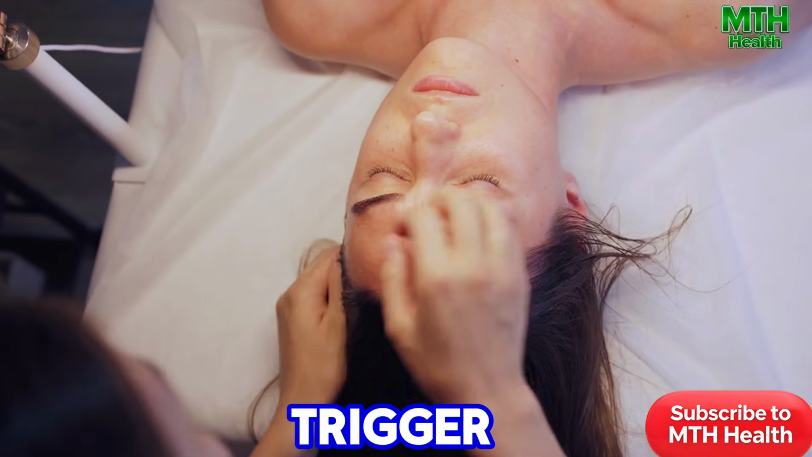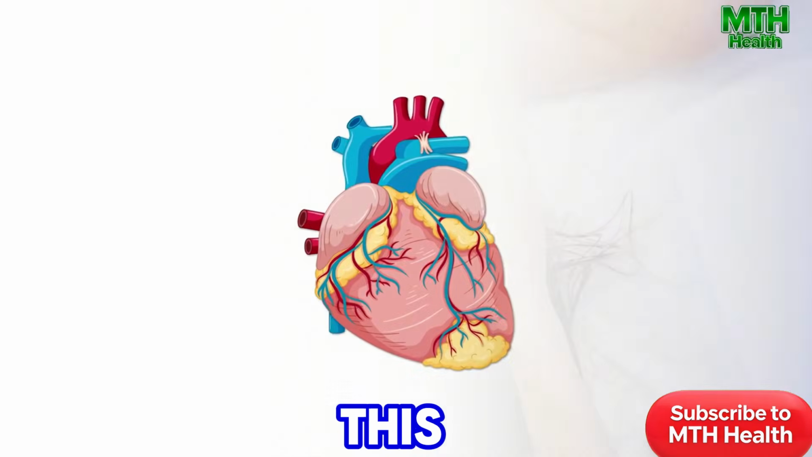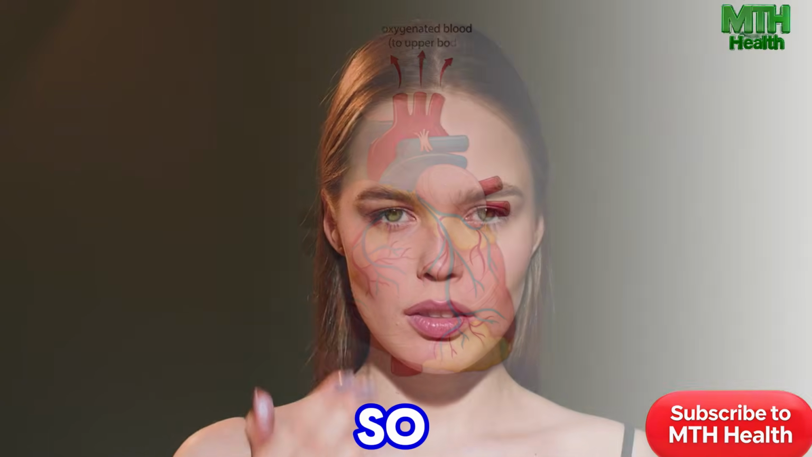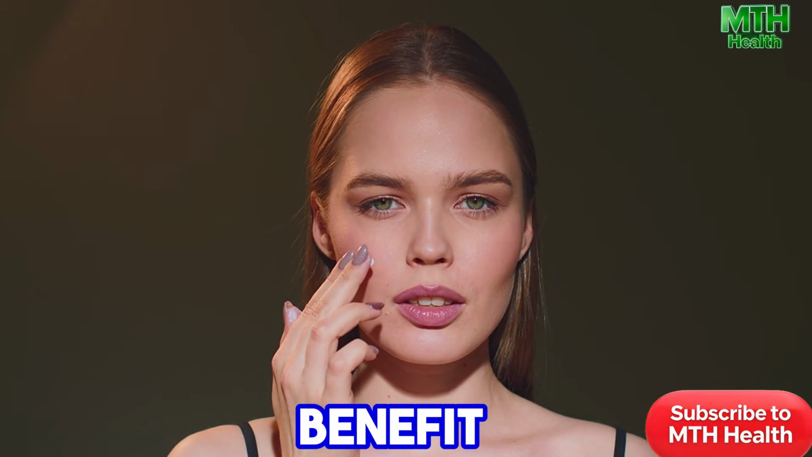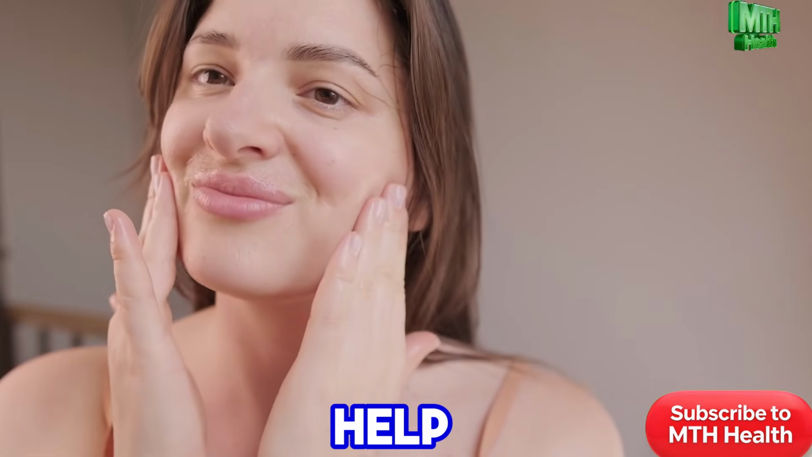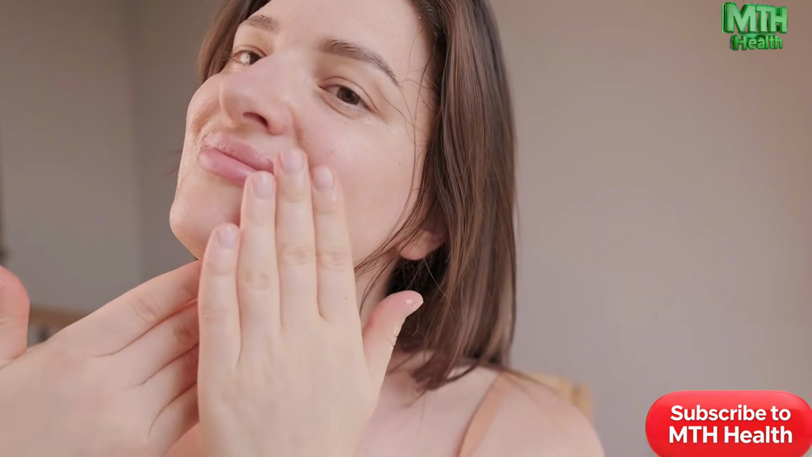Sometimes treatments can trigger a rebound effect in circulation. But in this test, blood flow returned smoothly. So, do hydrogel masks truly benefit skin post-waxing? Data suggests they help regulate temperature, hydration, and circulation.